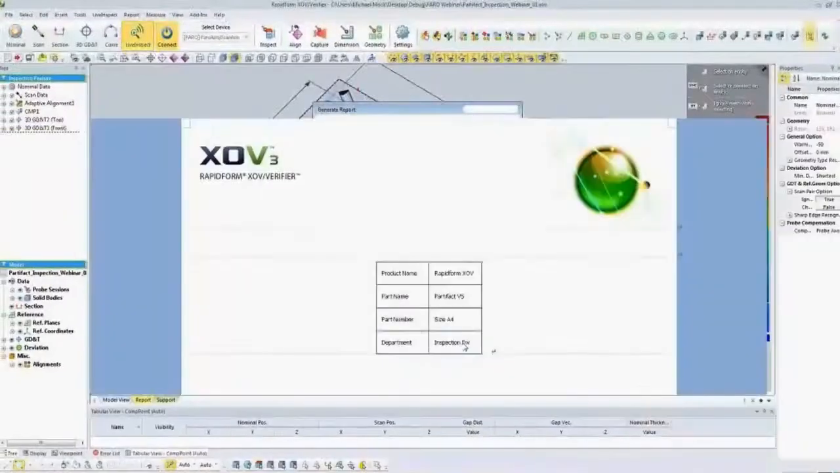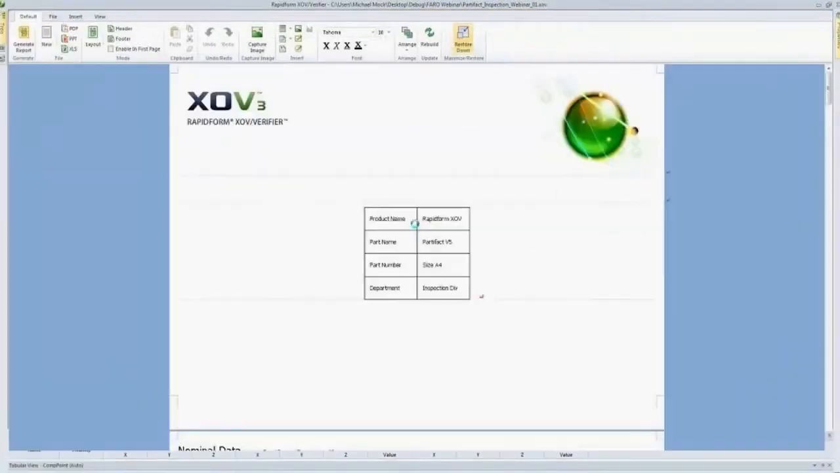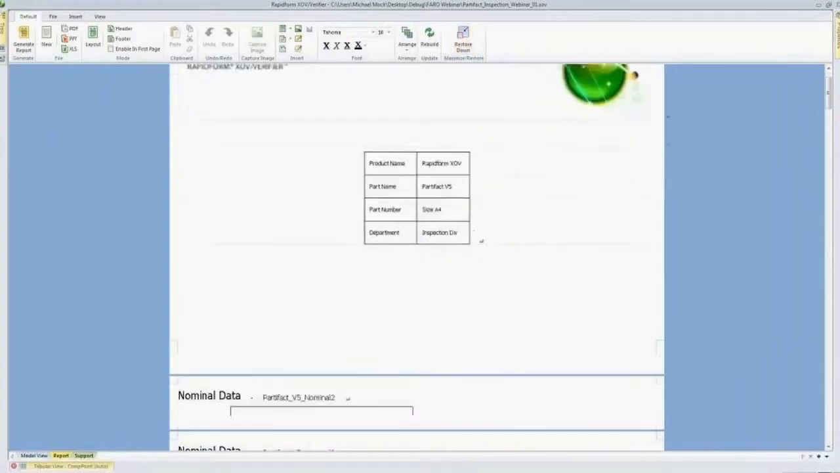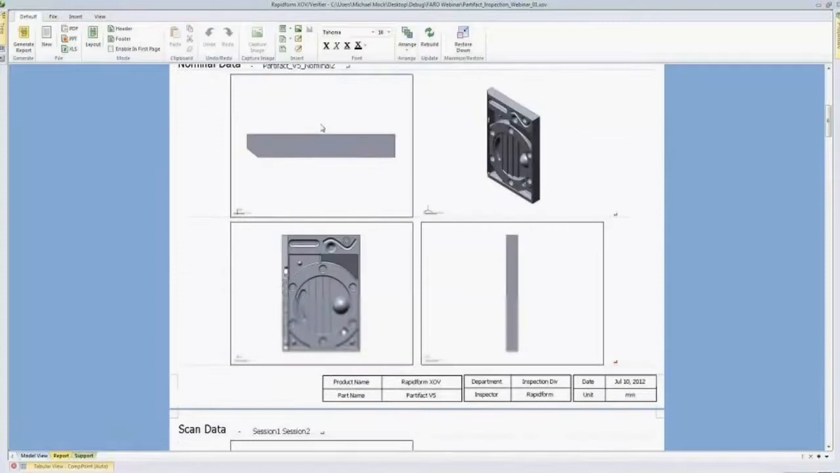And after this computes, we'll take a look at the layout of the report and how the information is presented to you. So here we see the report. We have a cover page here, a page describing what was the nominal data.